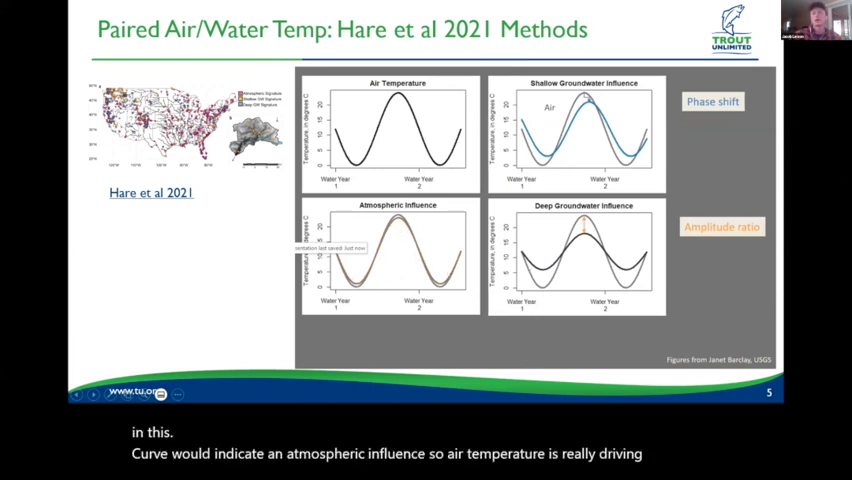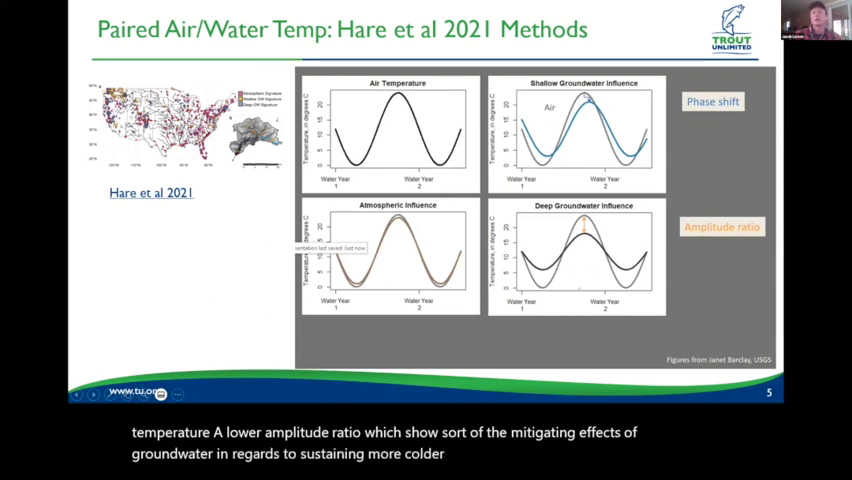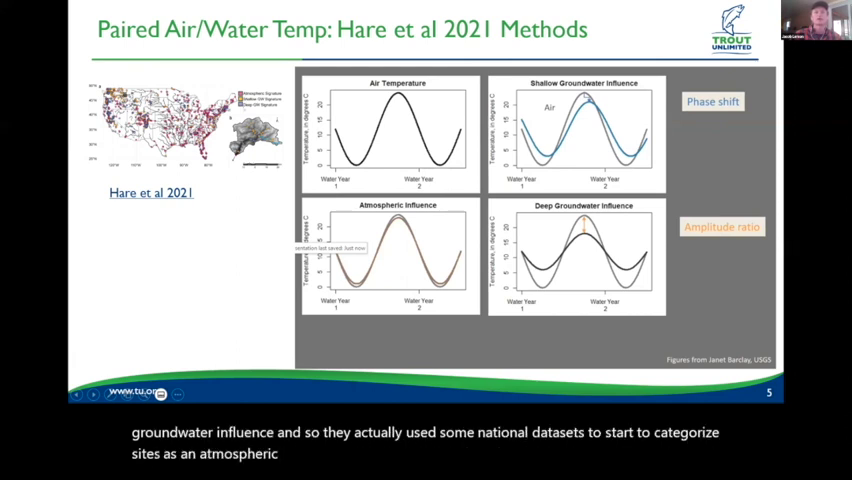A lower amplitude ratio would show the mitigating effects of groundwater in sustaining colder temperatures in the streams, and a smaller amplitude ratio would indicate maybe more of a deep groundwater influence. And so they actually used some national data sets to start to categorize sites as an atmospheric signature, a shallow groundwater signature, and then a deep groundwater signature.